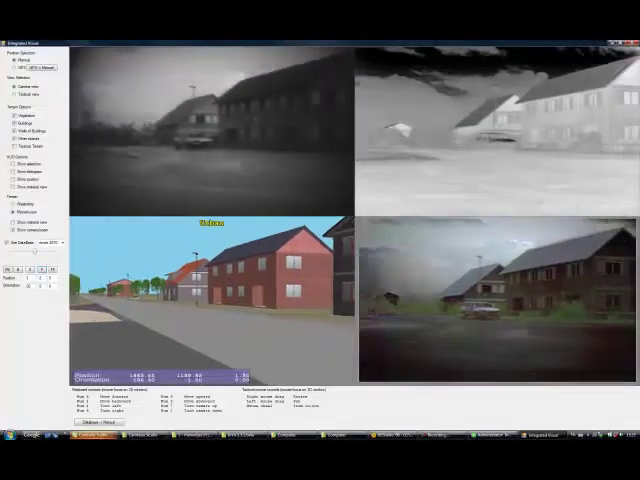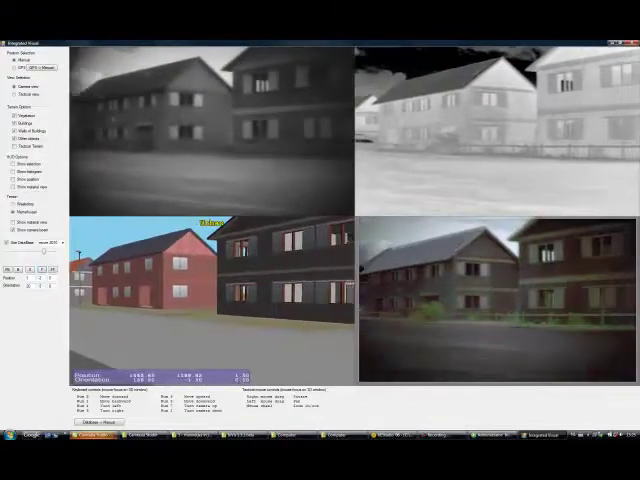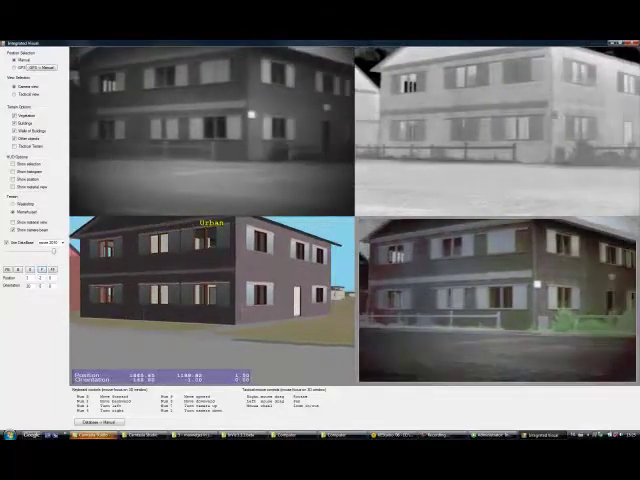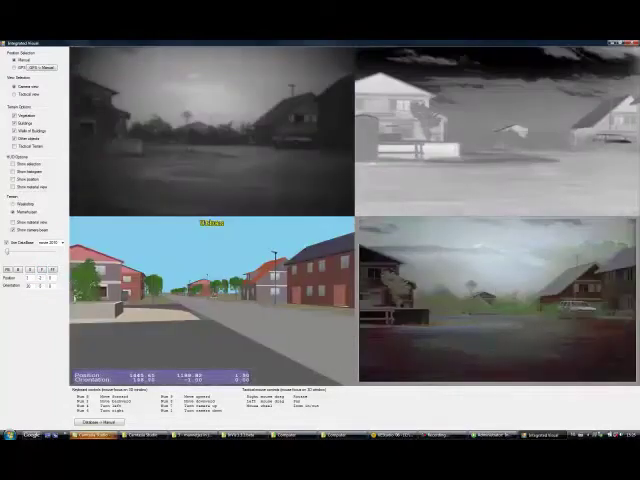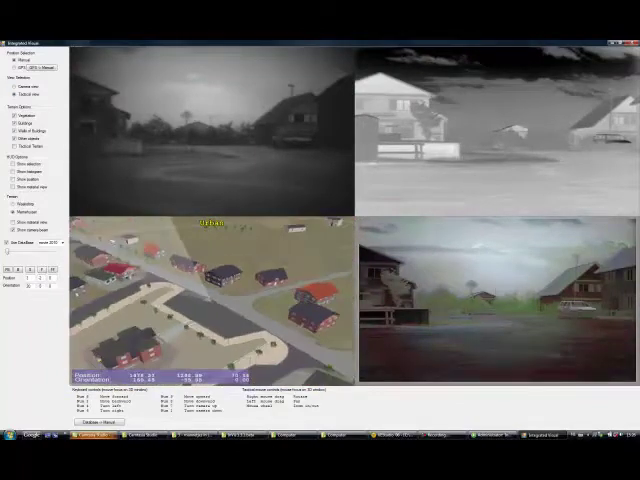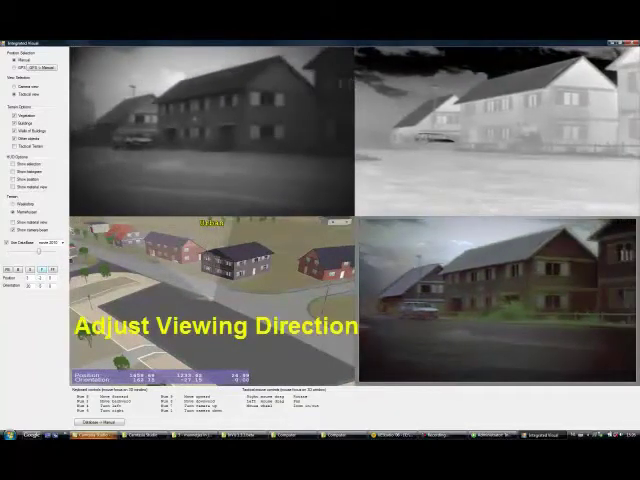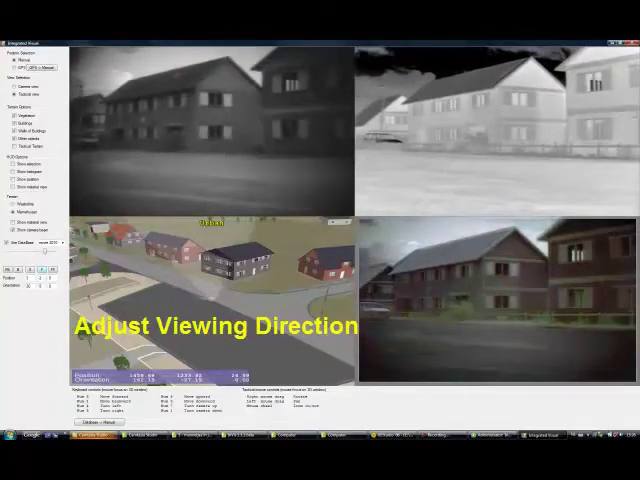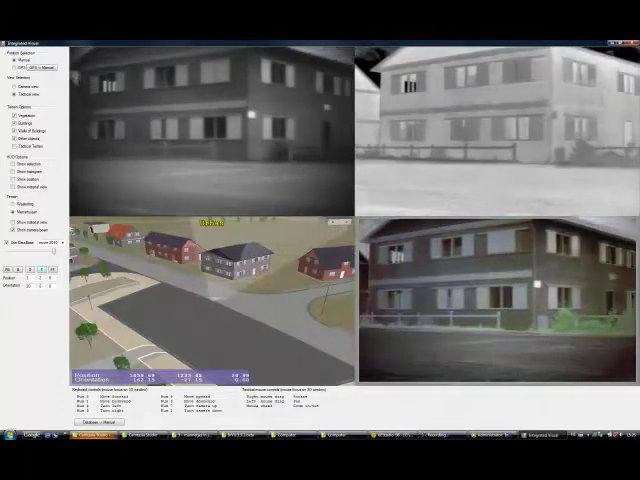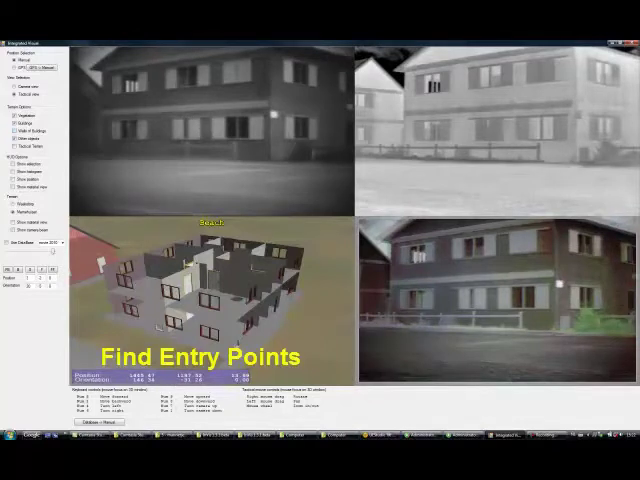In this example we show how the virtual representation of the environment can be used to select an optimal viewpoint. First we scan around the environment to determine where possible subjects may have been hidden and what the possible escape routes are. Then we use the virtual environment and take a bird's eye view of the environment, project the viewing angle of the camera system into this environment and determine what the optimal viewing direction and viewing position of the camera may be to produce the optimal image.